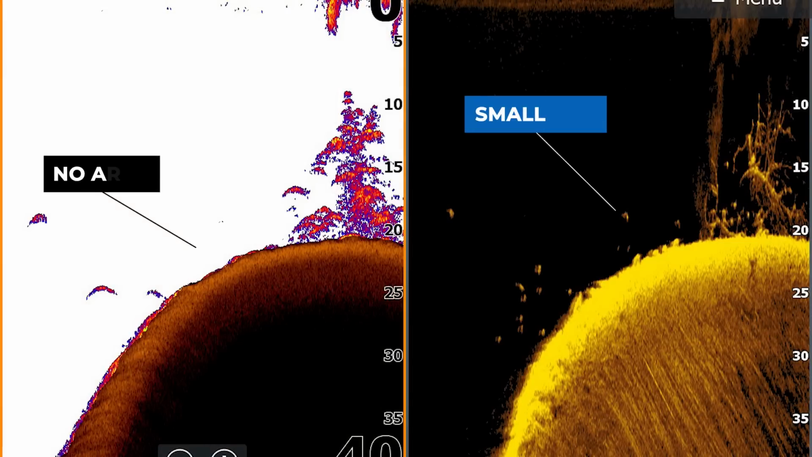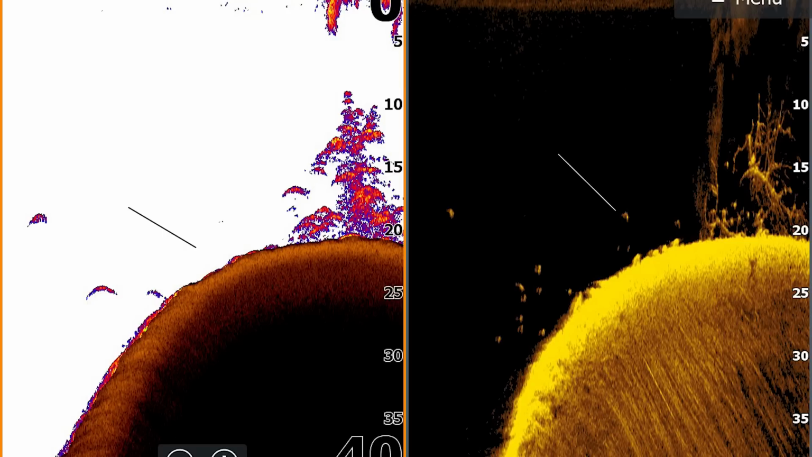For example, if we take a look at this brush pile, you can see that on the downscan view there are a lot of dots, but some of those dots do not translate to arches on 2D sonar. That is because those are not large enough fish to actually show up using my 2D sonar settings. Again, I drop my settings on 2D sonar to the point where I filter out both some of the limbs of the brush pile, but also some of the smaller fish. So a lot of those dots that you see on downscan that don't have an arch related to them on the 2D sonar side are small enough fish that they aren't showing up. Those are probably smaller bait fish, crappie, or bluegill.